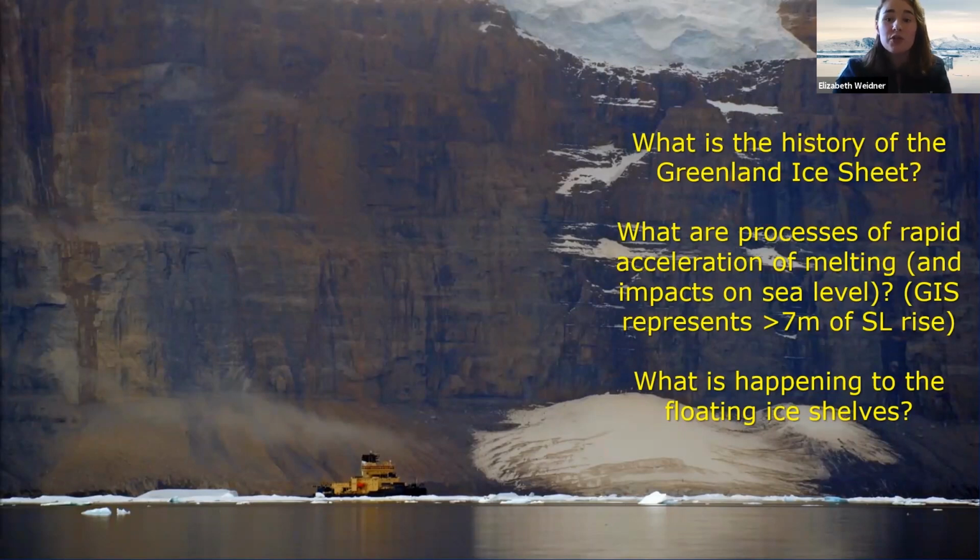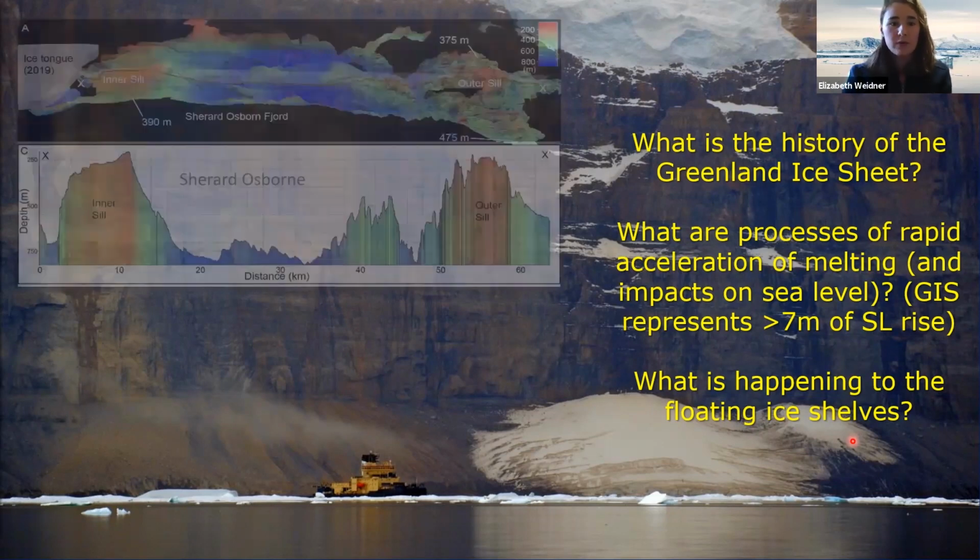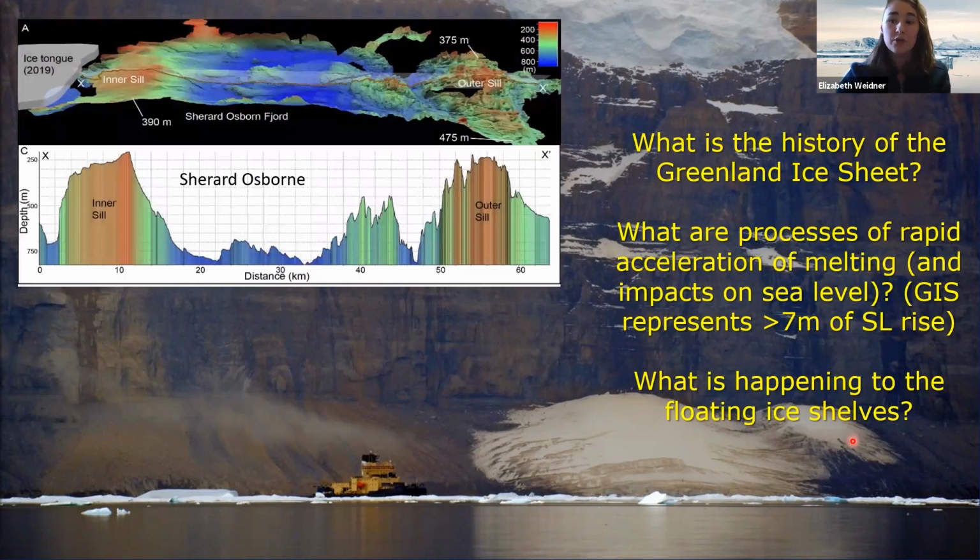We're particularly interested in the part that the floating ice shelves played, especially at Ryder Glacier, because it's expanding, right? It's not retreating like Petermann or other floating ice tongues. So what did we find? Well, we found, first off, Sherard Osborn Fjord has 2 sills.